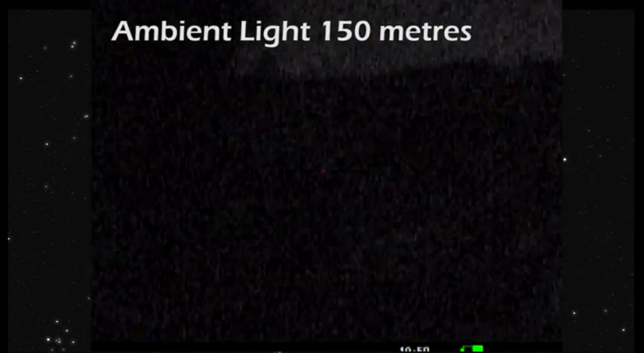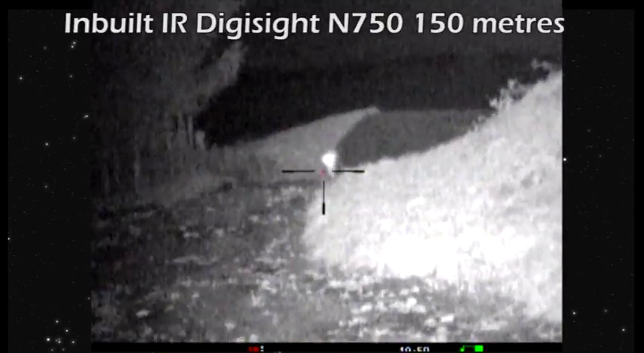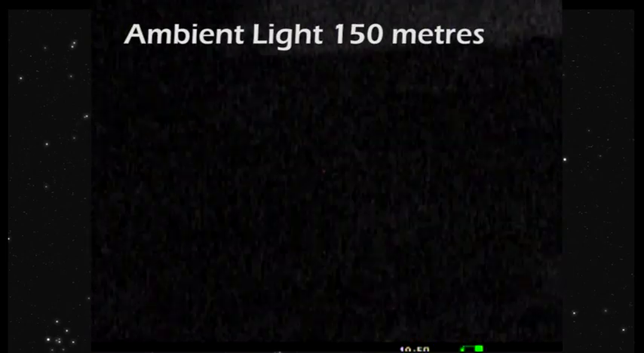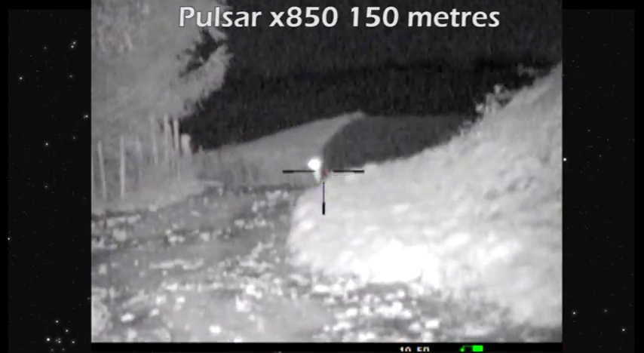Okay, Paul, so this is the Nightmaster against the X850 inbuilt IR. We're looking at 150 metres, yeah? Yep, we set the fox out at 150 metres. You can see here we're using the built-in IR. Yep. We're switched off and ambient light, where there's not much happening.